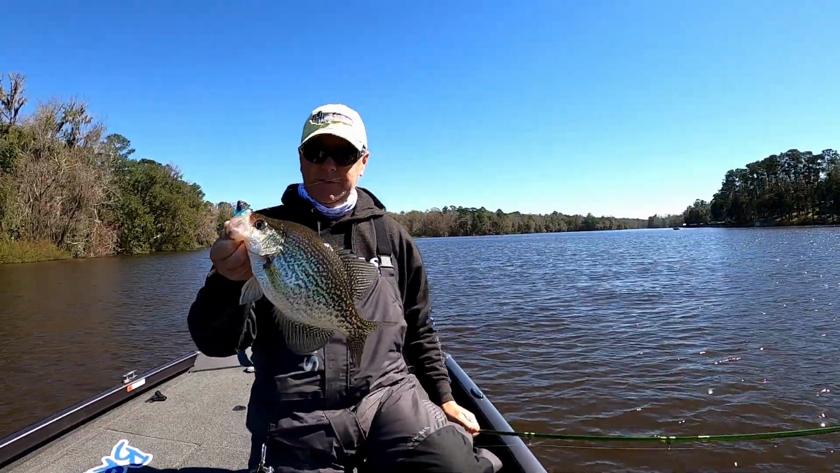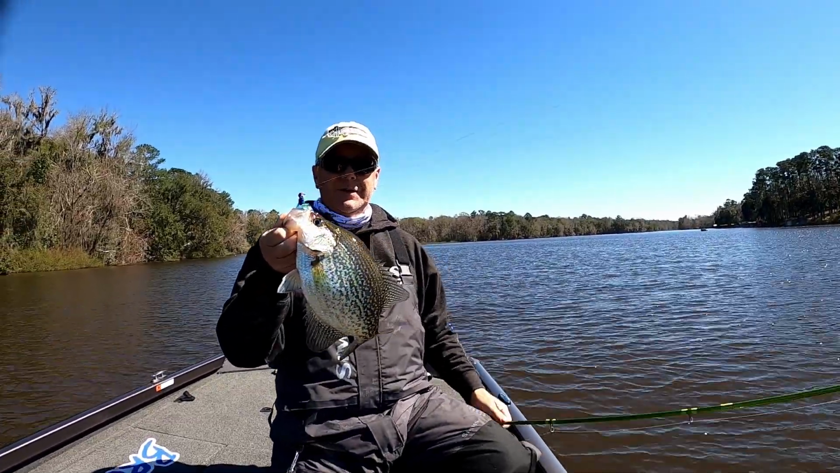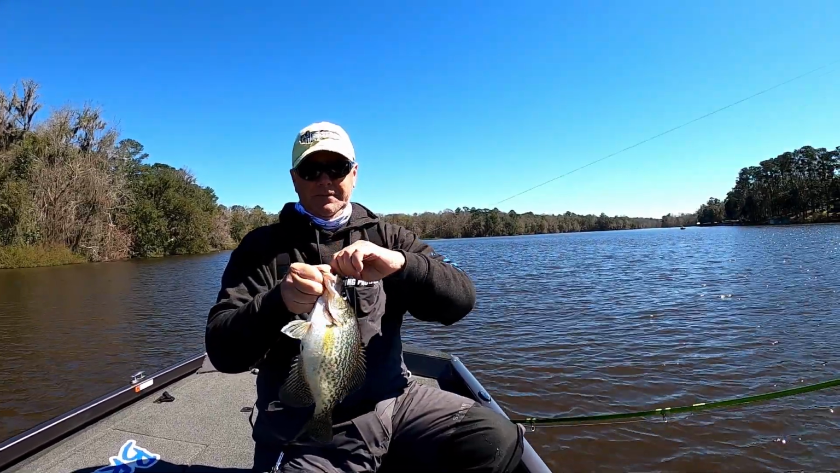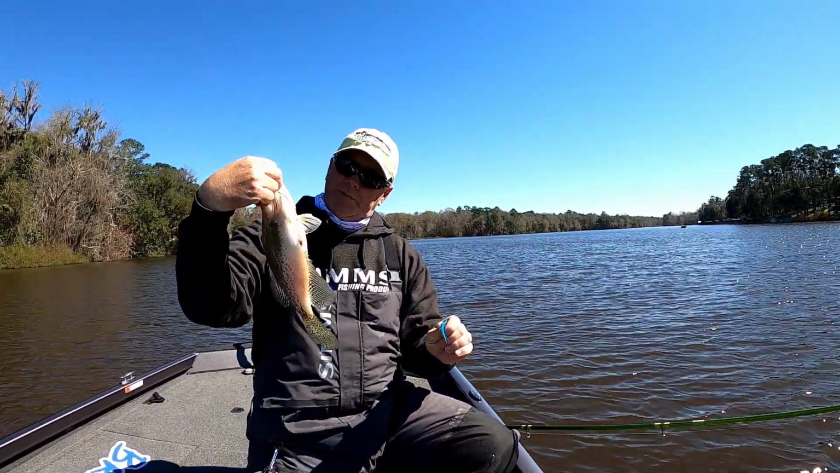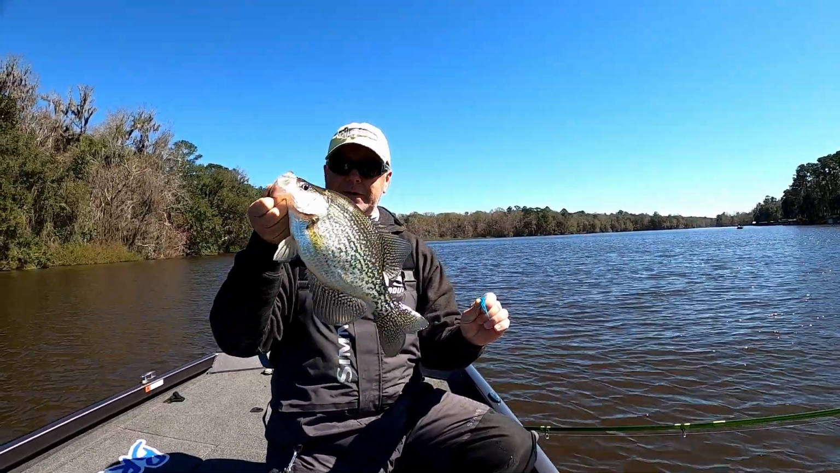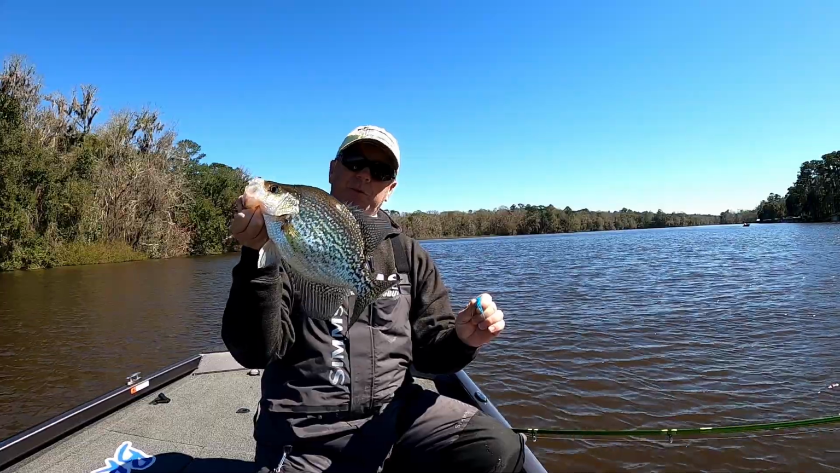Alright guys, of course I missed the first one getting it on camera, but I got back up in here in this creek, and sure enough, didn't take me long. Found a nice big fat one. Good 1 3/4 pounds. Let's see if we can catch a couple more in here.